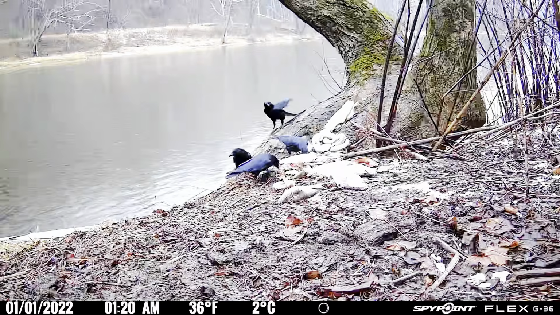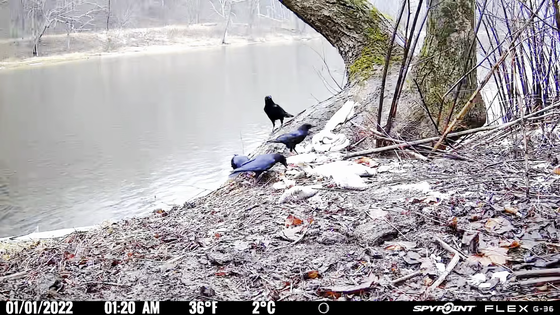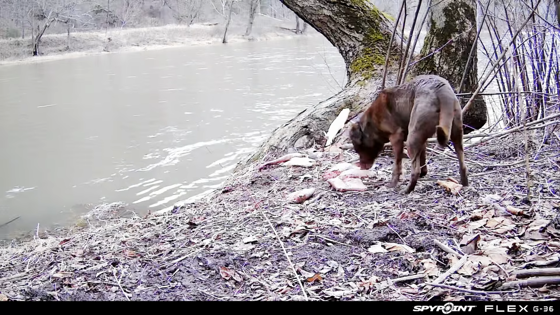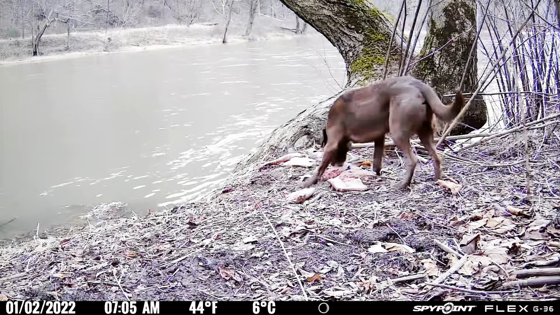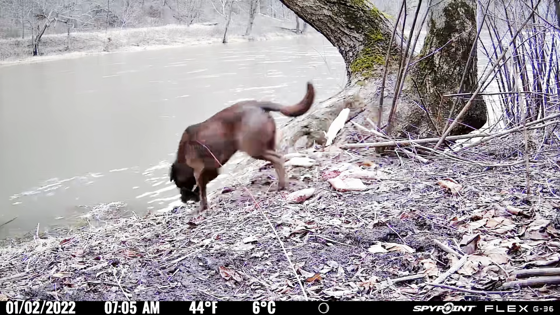Of course, the first visitors were crows. We did get some cool crow videos, so keep an eye out for those throughout this. But that was the first visitor we had to the meat pile. Here's someone's chocolate lab. Not sure where it came from. There's no houses around, but some people do walk their dogs in this area, so we're guessing that's where he came from.